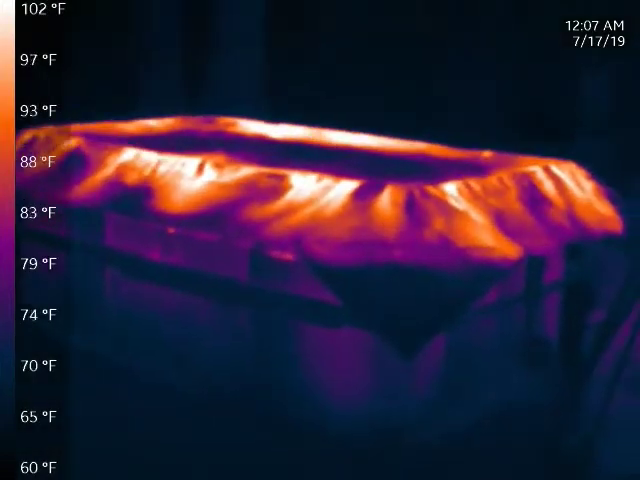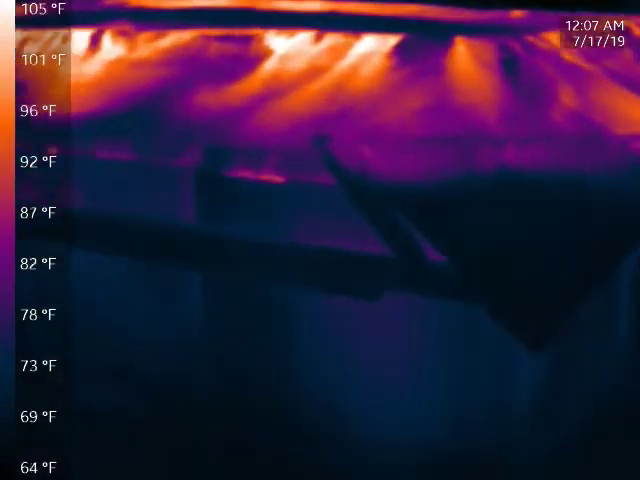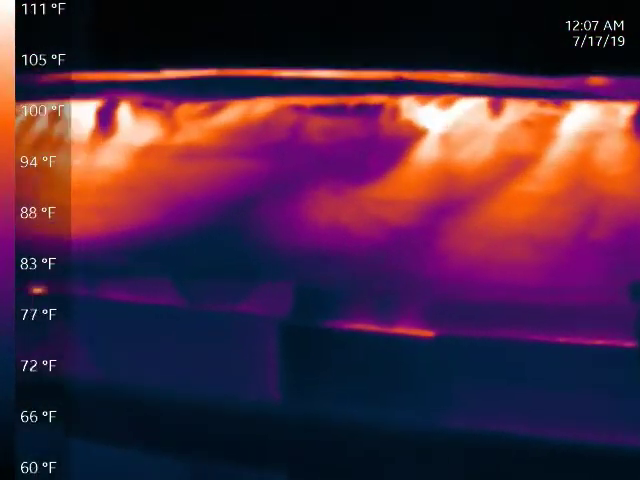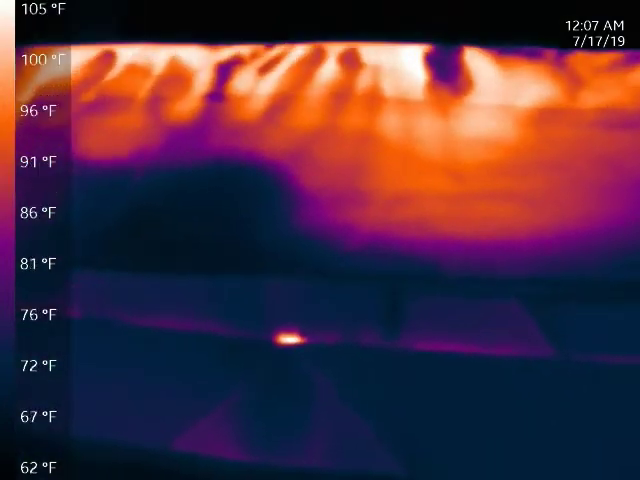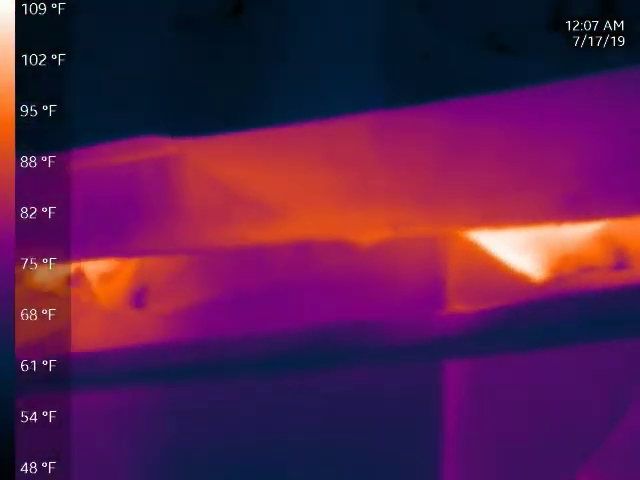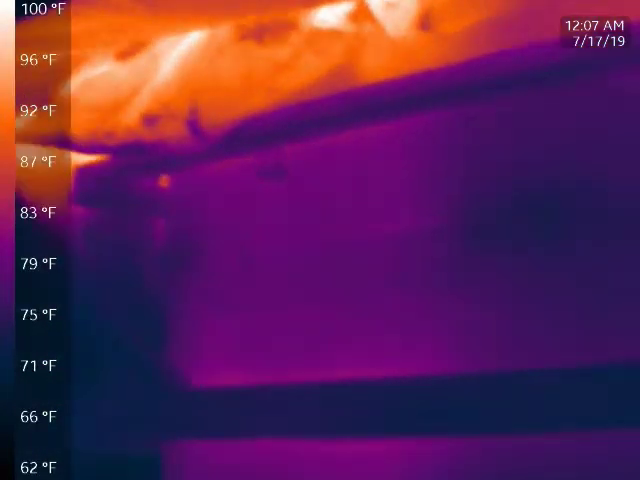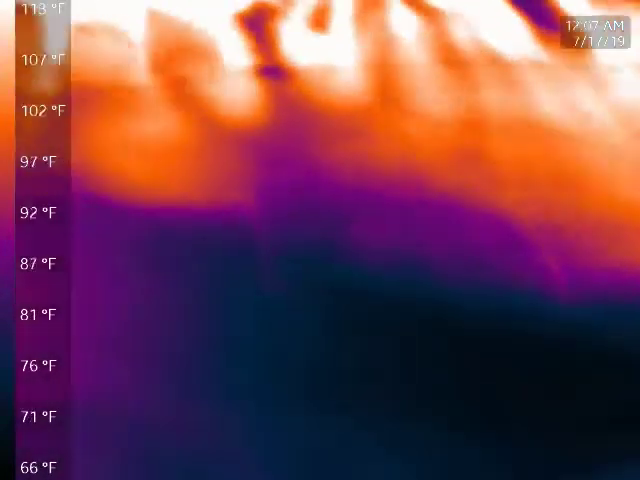I do want to turn that up because I am worried about the overheating of the pile. Just getting a little bit too warm. Good stuff. It's good stuff.